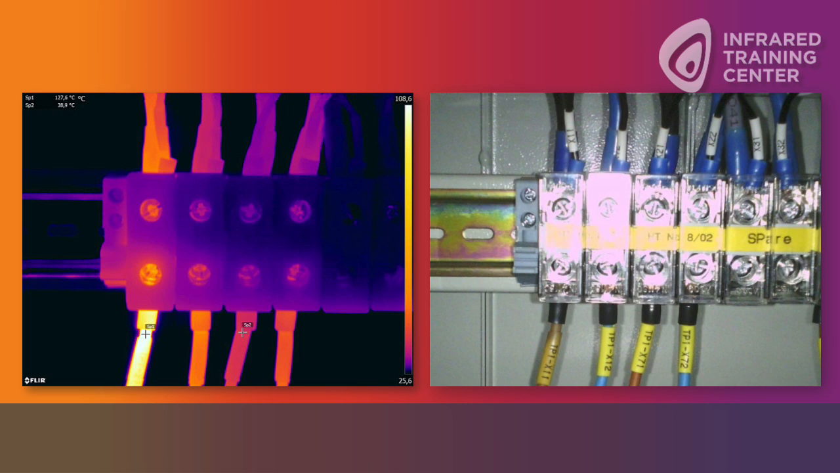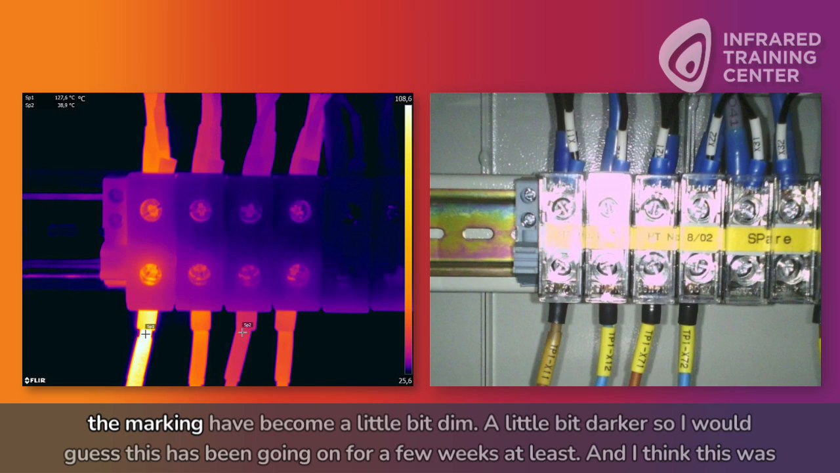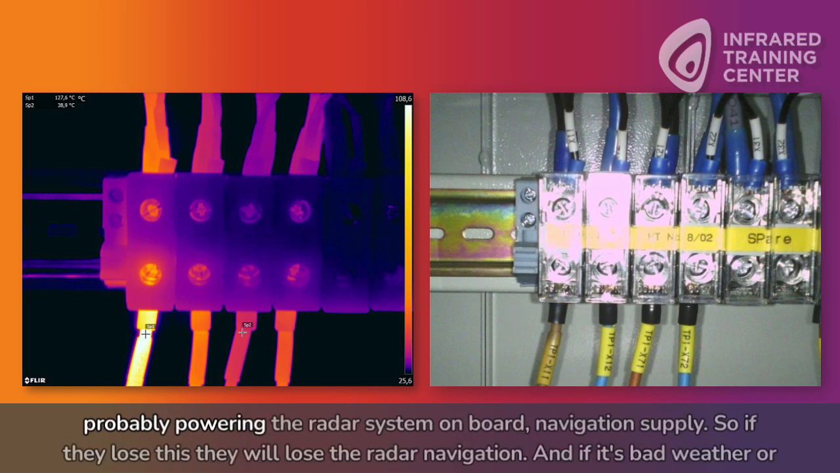This one here, about similar temperatures. What was this powering? What did you find here? So this is a little bit lower in temperature. It's not that damaged, but still it's a very severe temperature, and you can see that the color on the marking has become a little bit dim, a little bit darker. So I would guess this has been going on for a few weeks at least. And I think this was powering the radar system on board, the navigation supply.